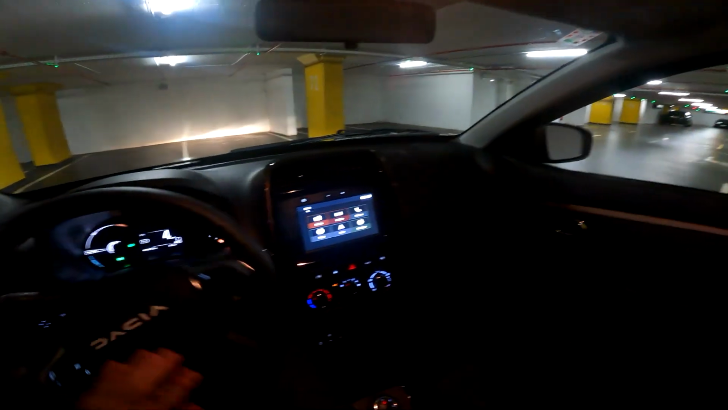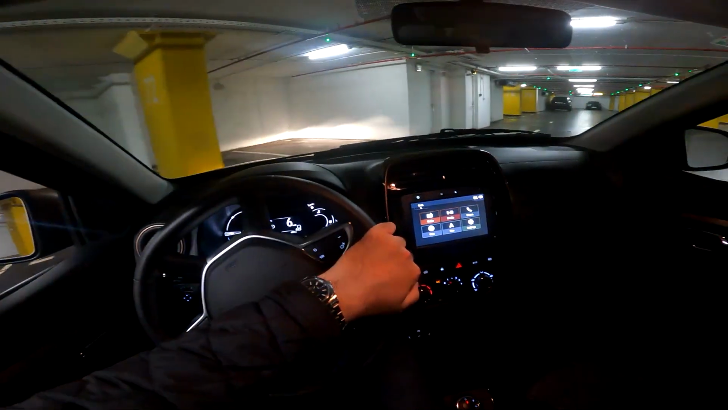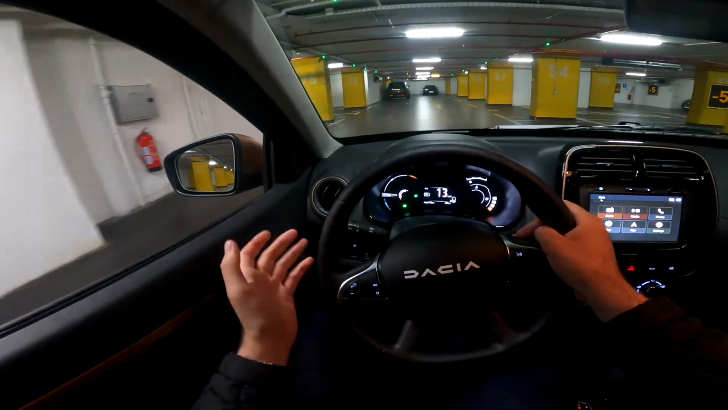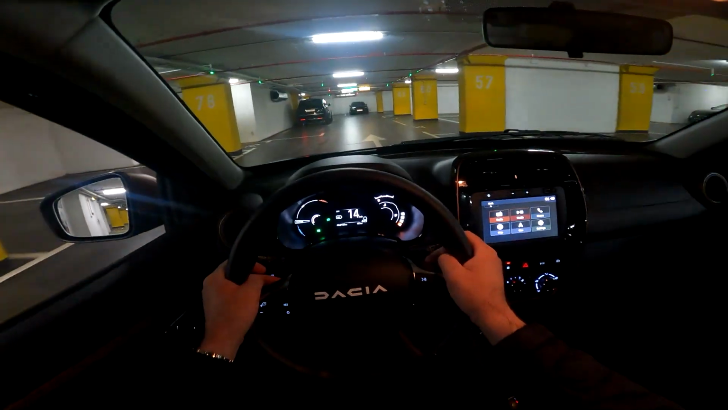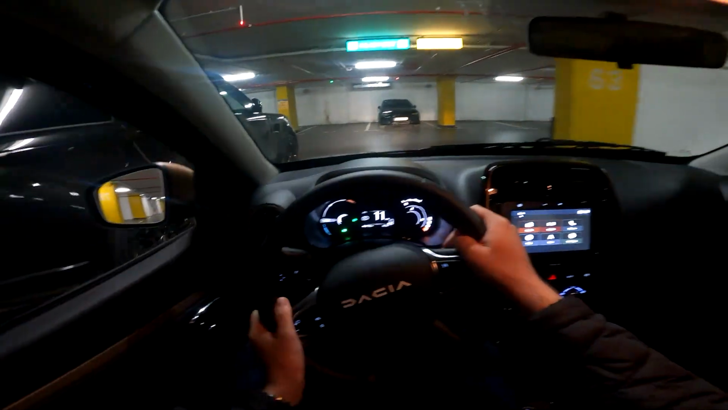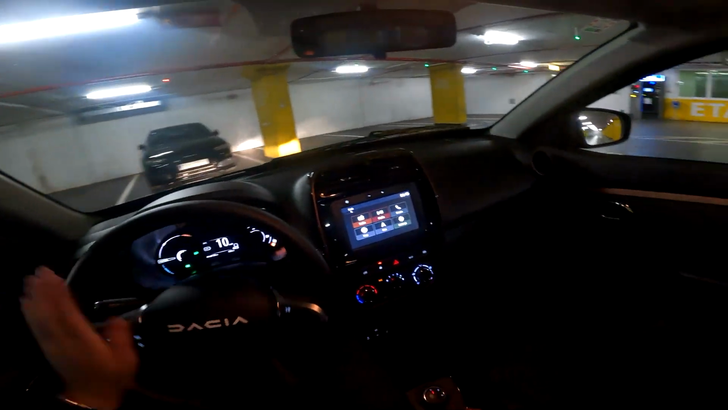The car does have an artificial sound when you drive it at lower speed, of course mandatory by law to warn pedestrians that an electric car is approaching. Now let's talk about the electric motor.